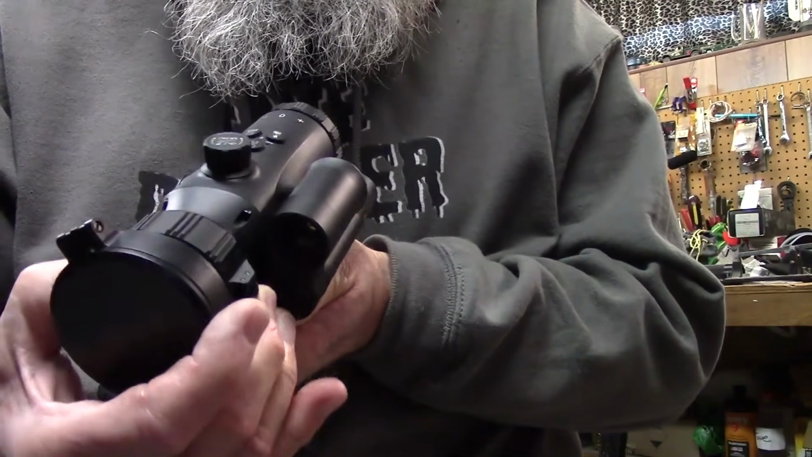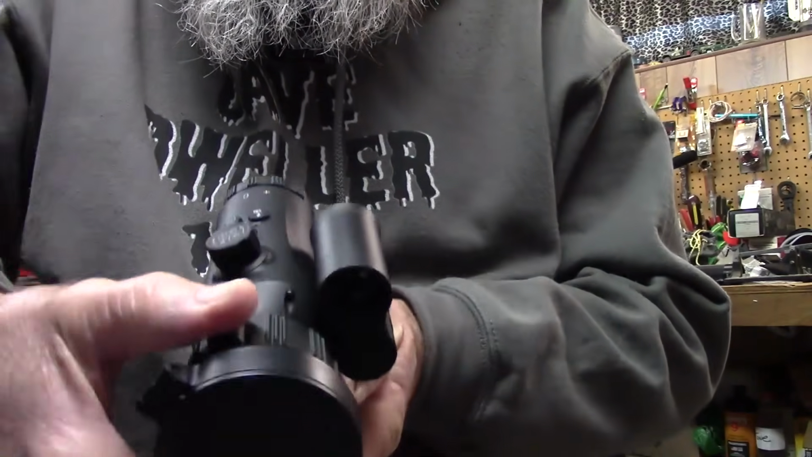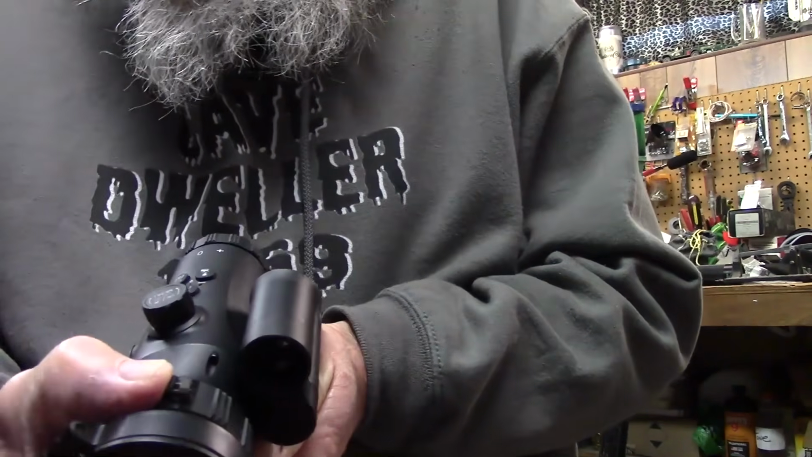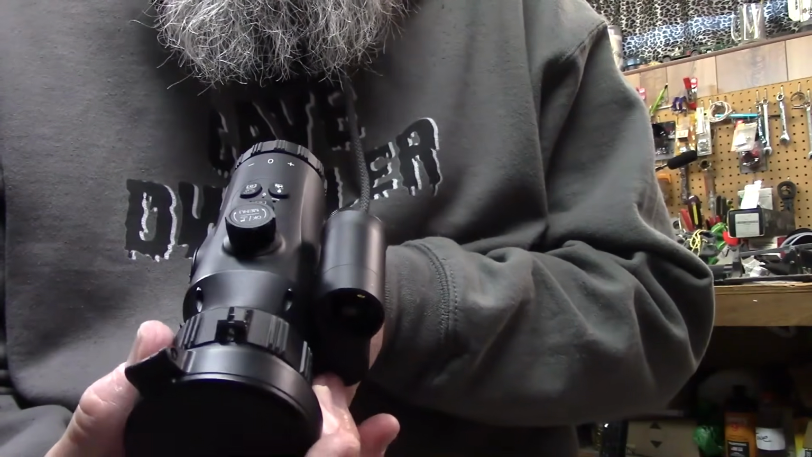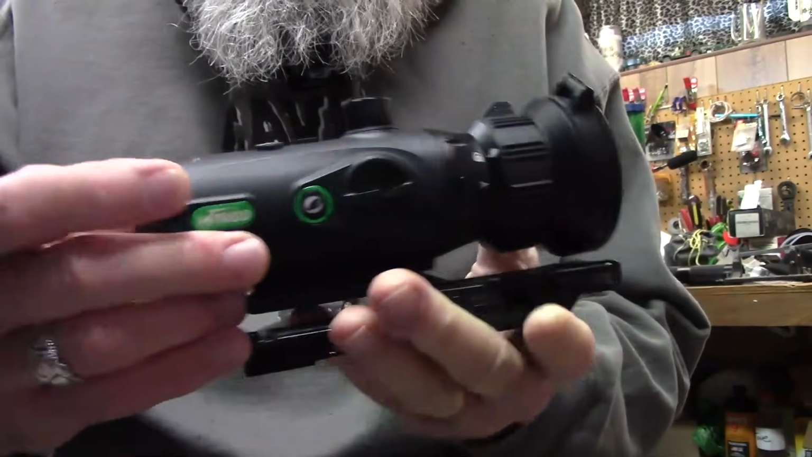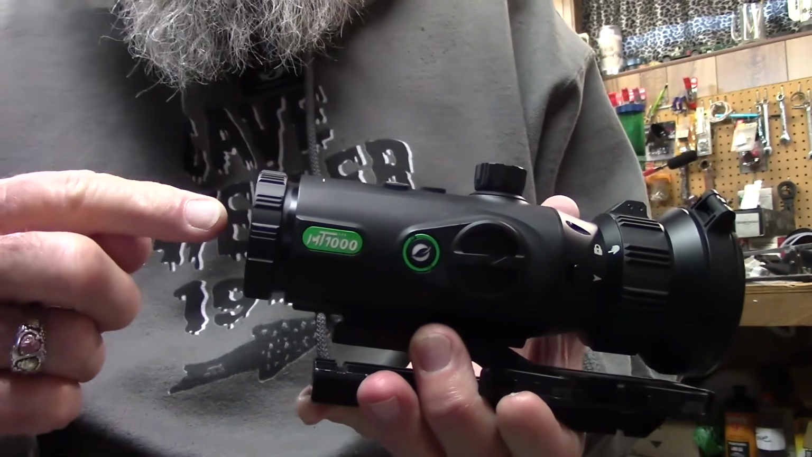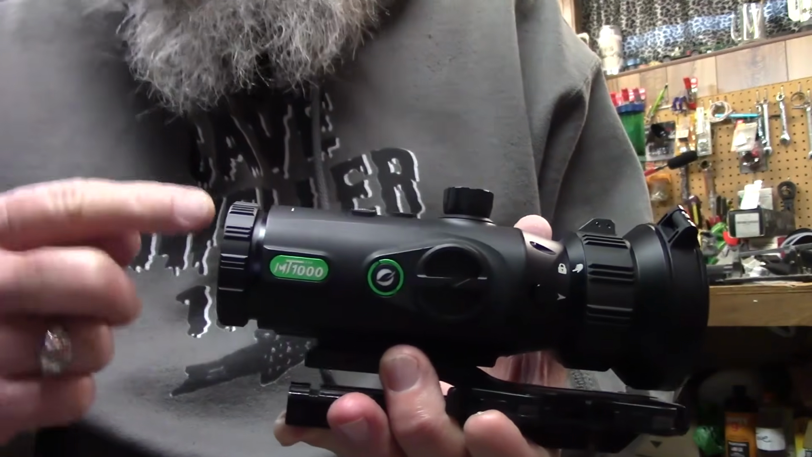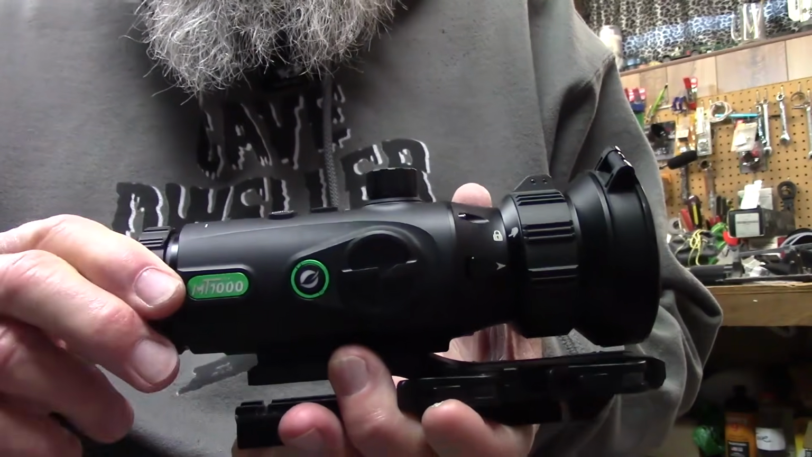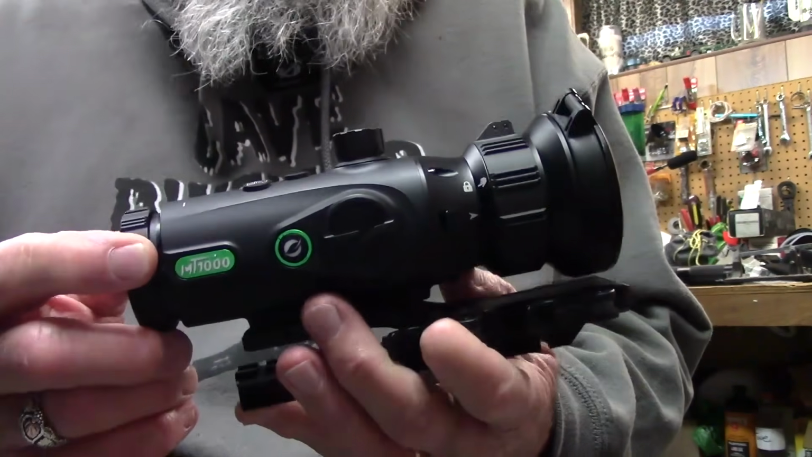It's going to go clear over to here if you're really, really blind, or clear over to here for whatever. My eye, about right there to right there. That's all I ever have to monkey with it. The other end is going to focus what's in the reticle and all the information around the reticle that's in the view. If it's blurred, you just tune it to your eye. Once this is set, you probably never monkey with it again.